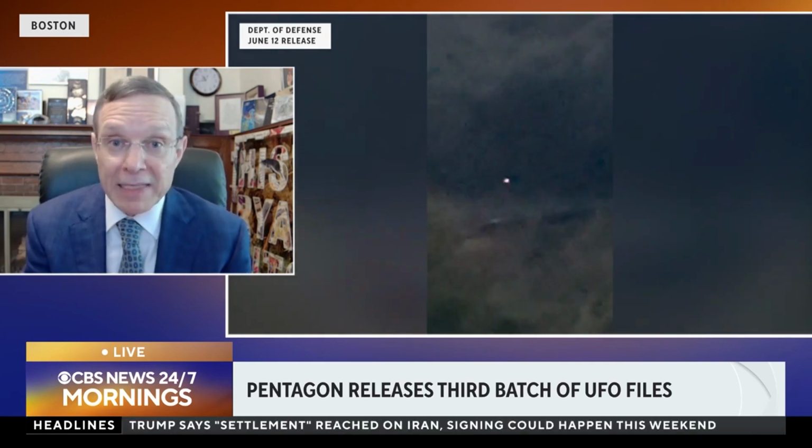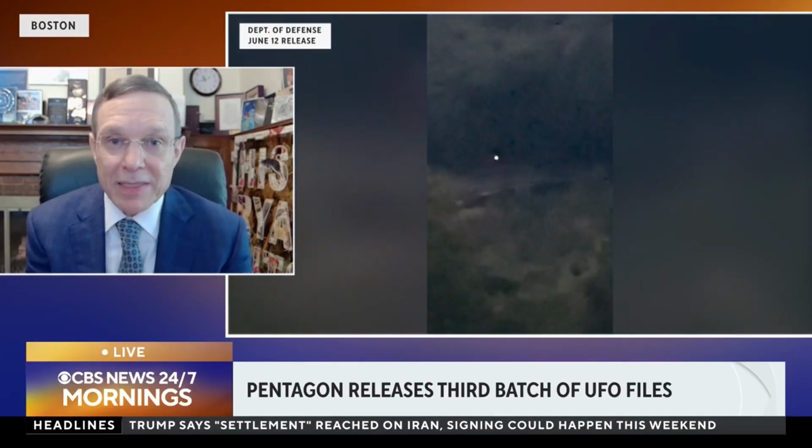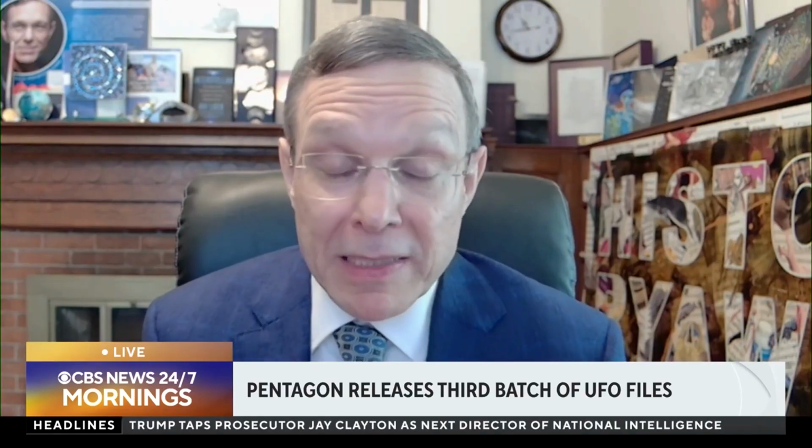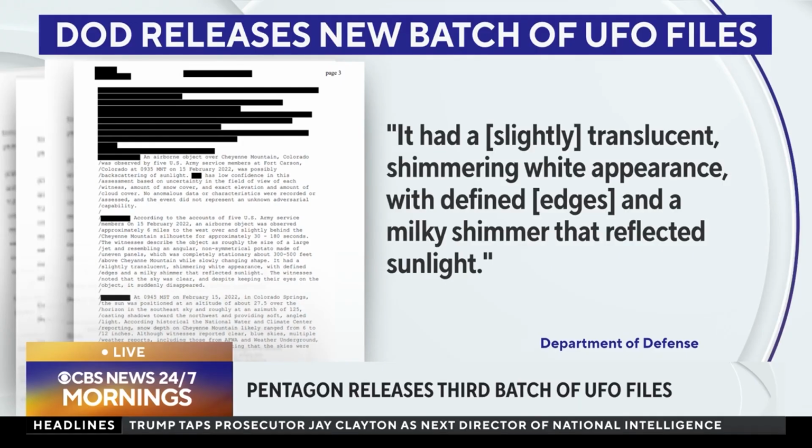There are strategic assets which are presumably being watched by these orbs, by these discs, whatever they are. The simplest interpretation is that adversarial nations are employing them. However, it's also possible that it's something beyond this earth. And it's not a matter of belief. It's a matter of getting the data to lead us to the truth.